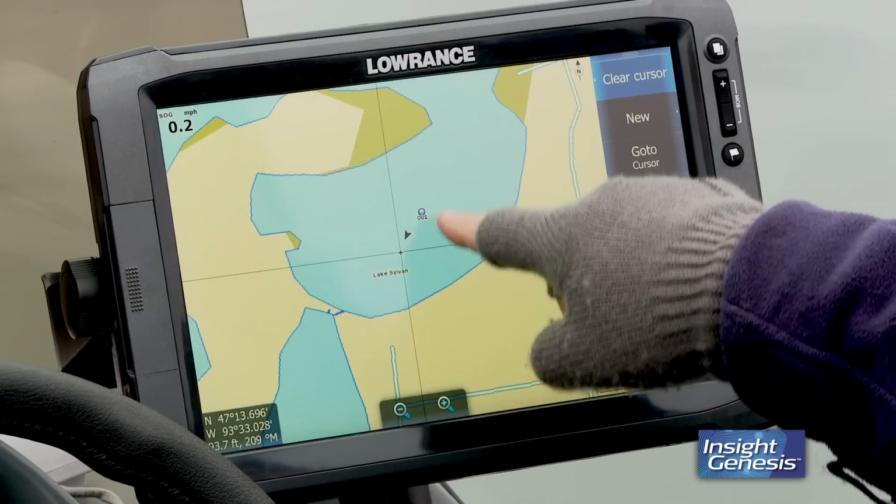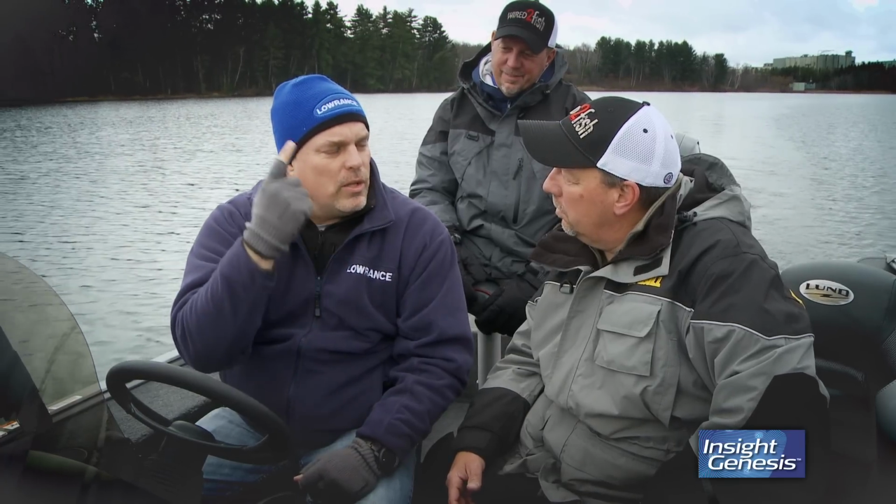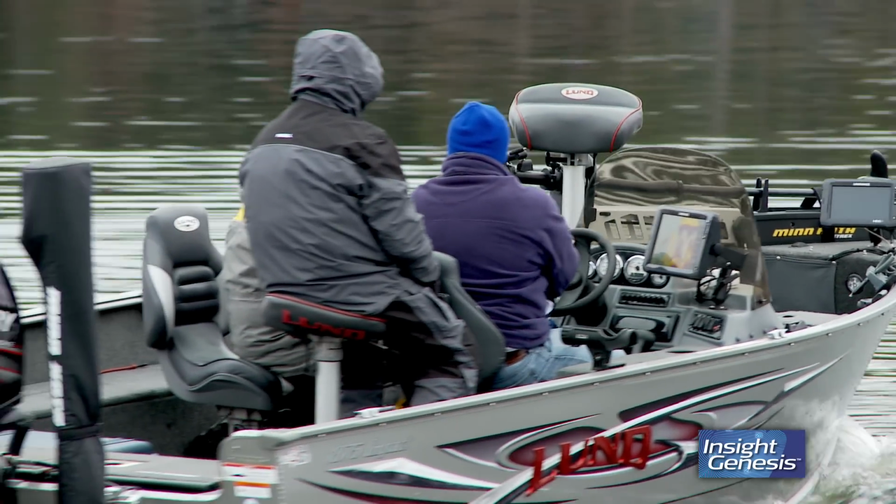What Insight Genesis allows you to do is take a body of water that you may not have good mapping for, not enough detail, or there's no map at all available for it. There's 4 easy steps. You record your sonar log, you upload the sonar log to the system, you view the map, and you download it to your SD chip. And then simply put it in your unit and you're ready to roll. Ready to roll. Well, let's run down the lake here and let's start gathering that data.